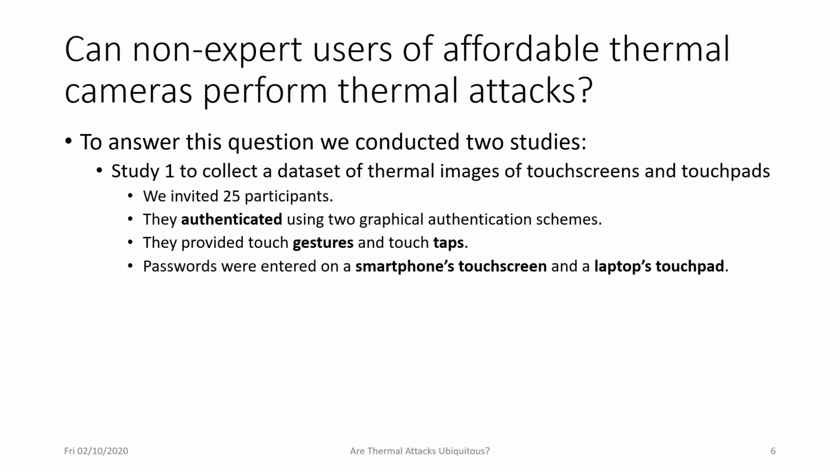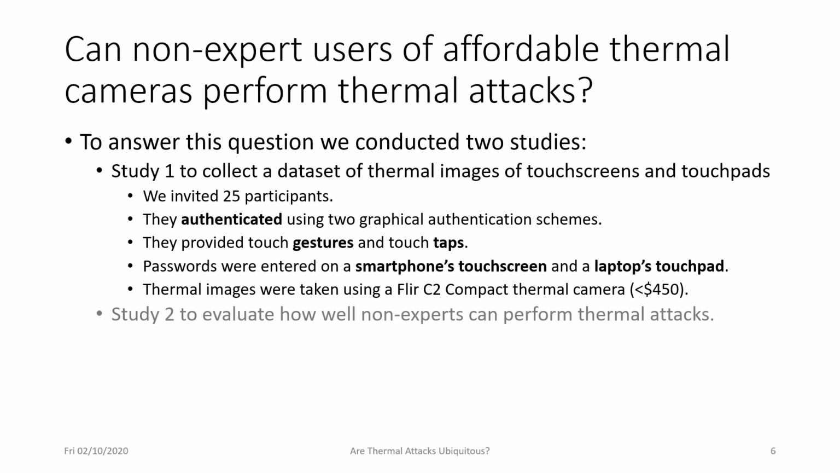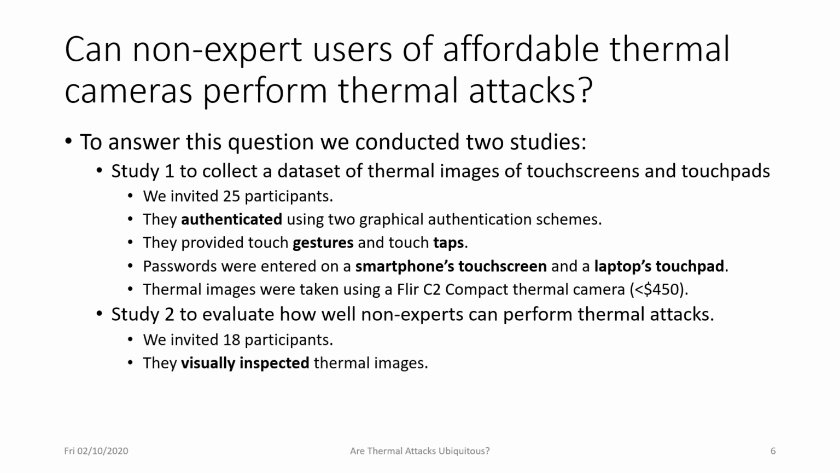Passwords were entered on a smartphone and a laptop, so through the smartphone's touchscreen and the laptop's touchpad. Thermal images were taken using the FLIR C2 compact thermal camera, which is a relatively cheap thermal camera that costs less than $450. Then in the second study, we evaluated how well non-experts can perform thermal attacks. We invited 18 participants and they visually inspected the thermal images collected in the first study, and then they tried to guess the entered passwords.